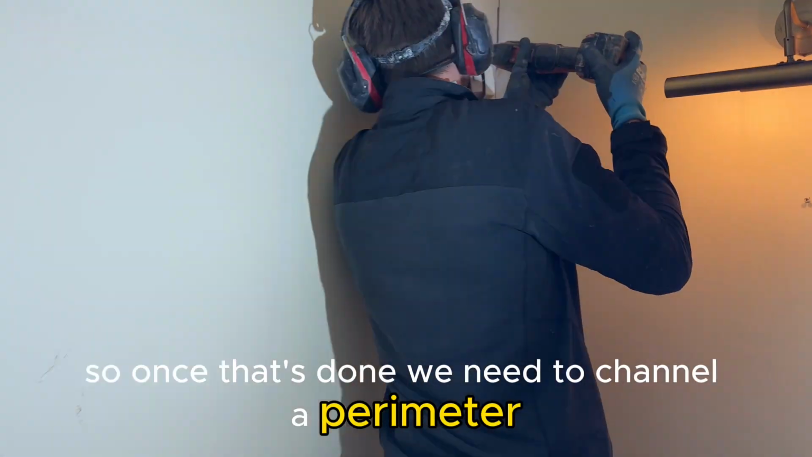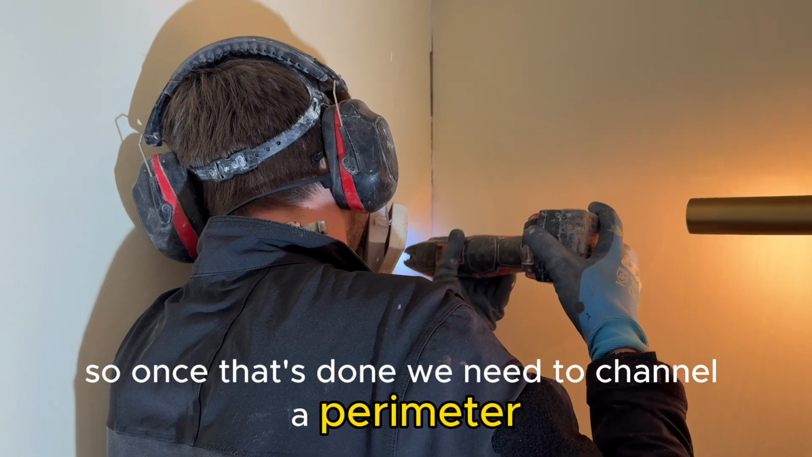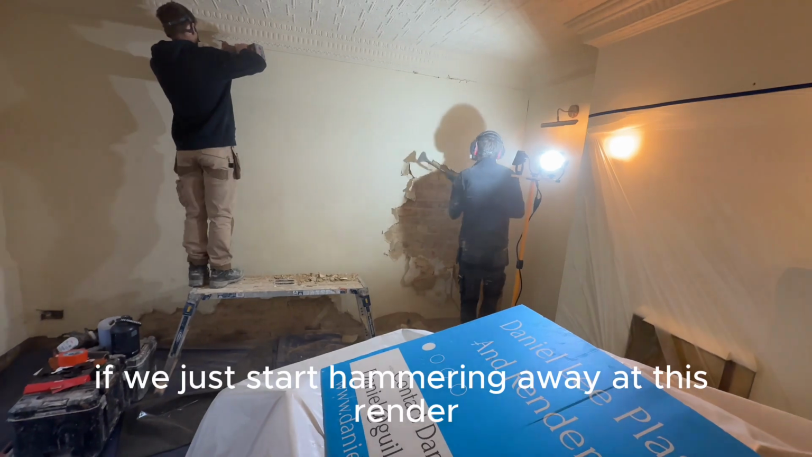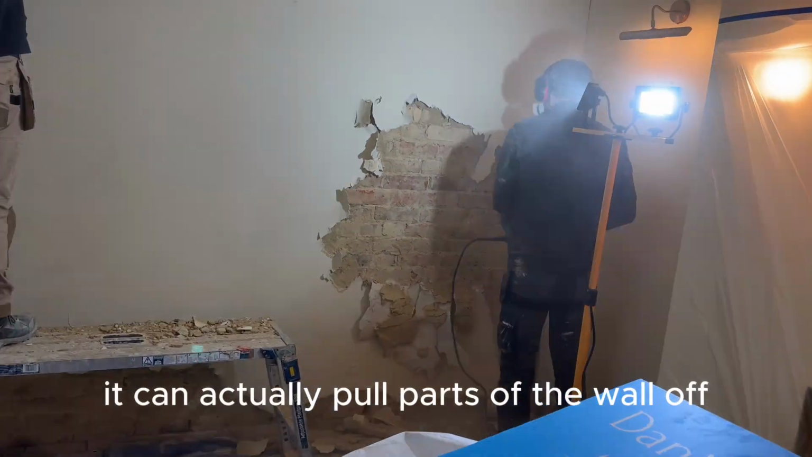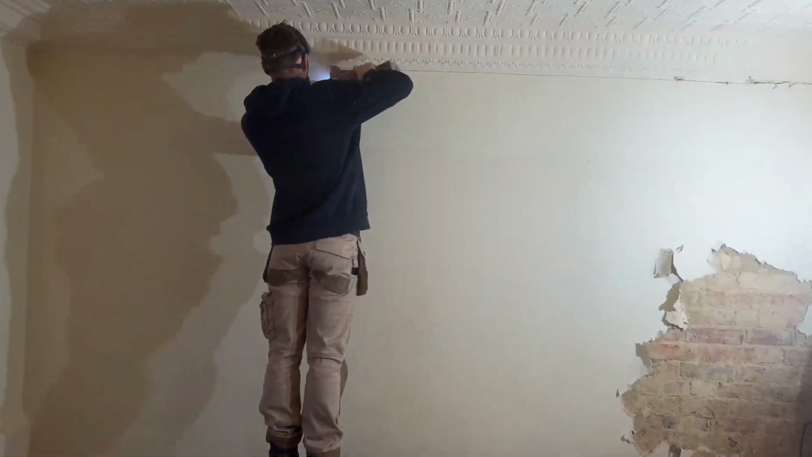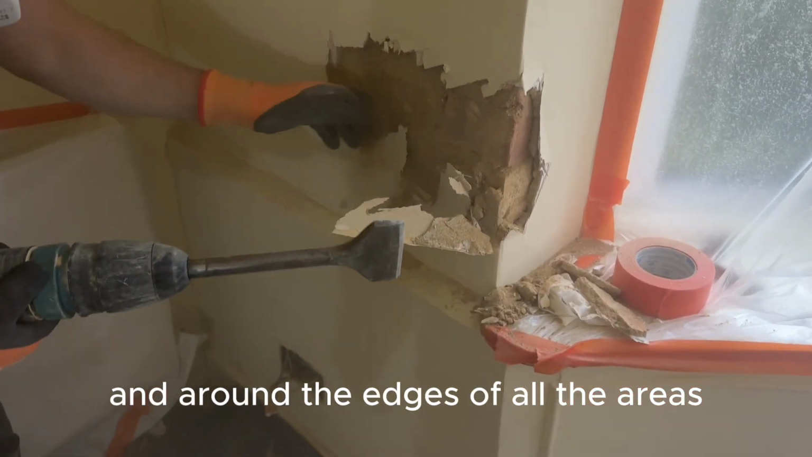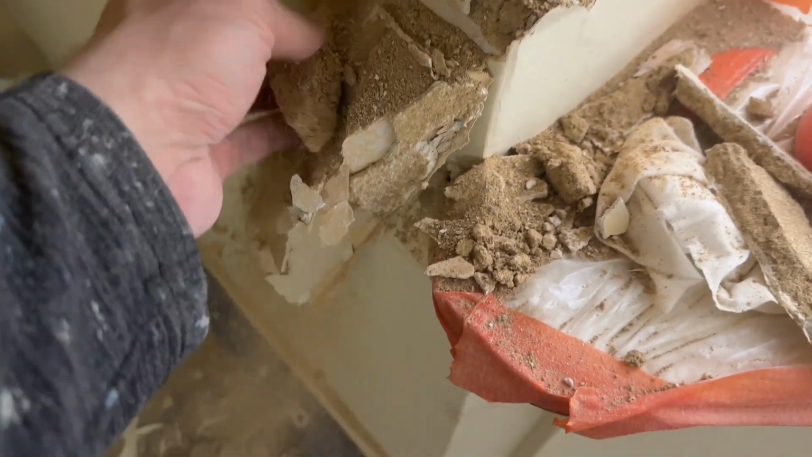So once that's done, we need to channel a perimeter. So we need to cut a perimeter around the walls of where we're cutting. Otherwise, if we just start hammering away at this render, it can actually pull parts of the wall off that you don't want to come off. So you need to cut a very nice perimeter all along the lovely coving line and around the edges of all the areas where you'll be removing all of this lime plaster.